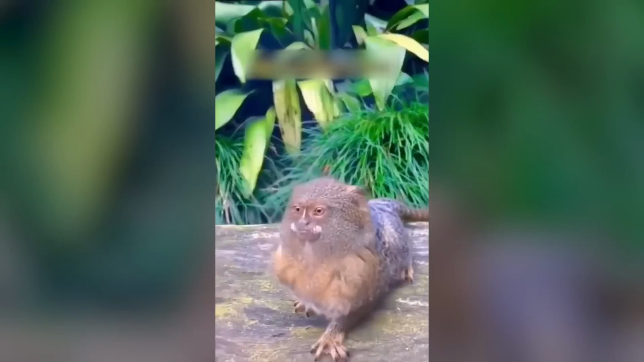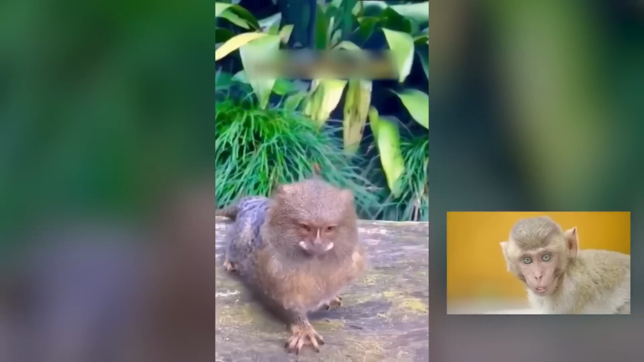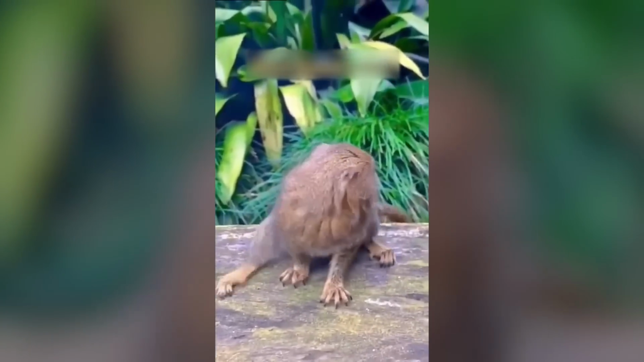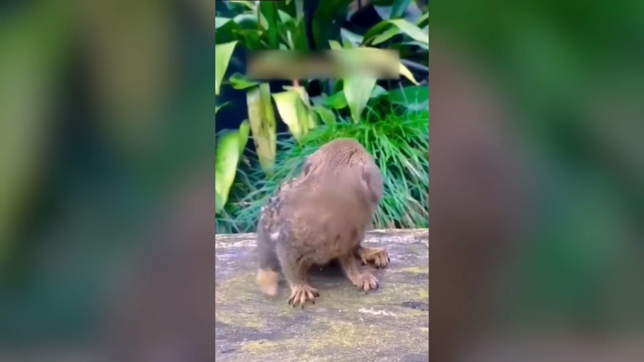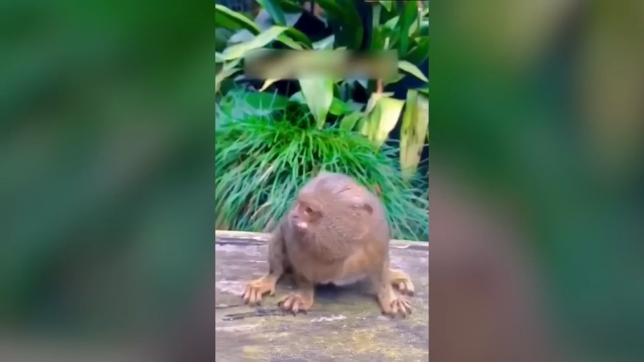An unknown animal. It's small like a squirrel, but its face is more like a monkey, you know? A farmer caught it on camera while wandering around the woods, but we're clueless about what it actually is. If any of you have any bright ideas, let us in on the secret, okay?